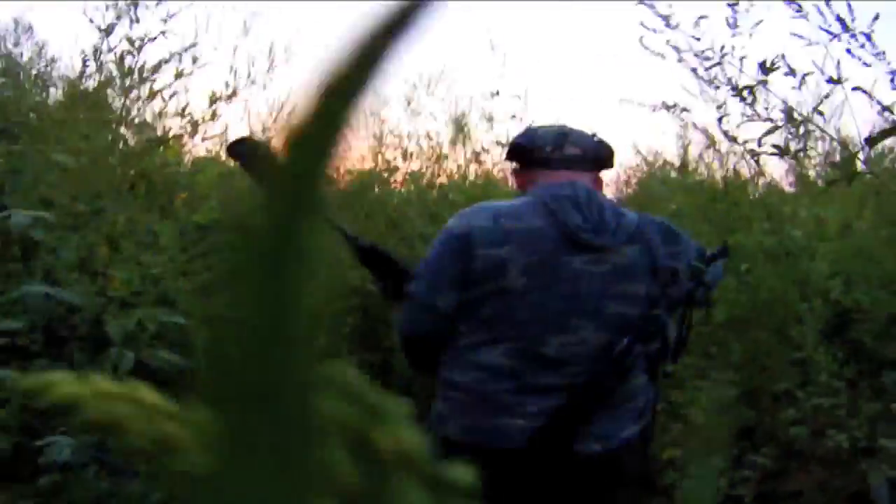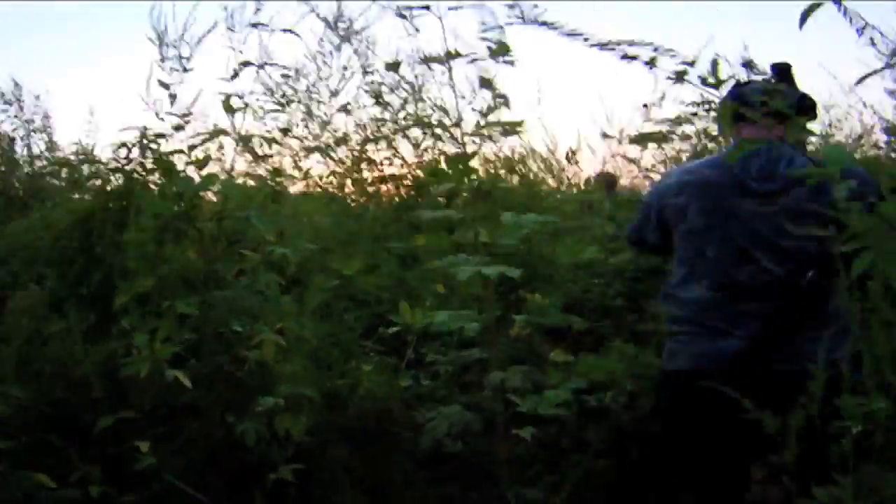The first location Brian and I hunted this evening is this gullyway where we've shot 2 hogs and have seen quite a few, but they run by so quickly it's sometimes hard to get a shot on them. We did hear a very aggressive sounder east of us, but we're never able to call them in, so we went ahead and headed into the main field.